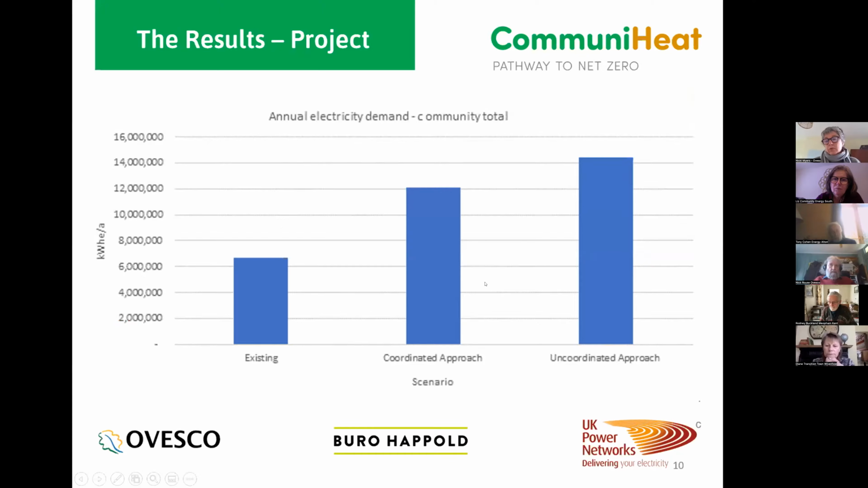And here's more detail. Annual electricity demand as it exists now, without fitting heat pumps, with the village mainly on oil, is about 7 million kilowatt hours per year. If we went an uncoordinated approach, just left people to do what they wanted to do, the annual electricity demand would be just over 14 million kilowatt hours per year. If we went a coordinated approach, it's 12 million kilowatt hours per year. So that's savings for everybody.